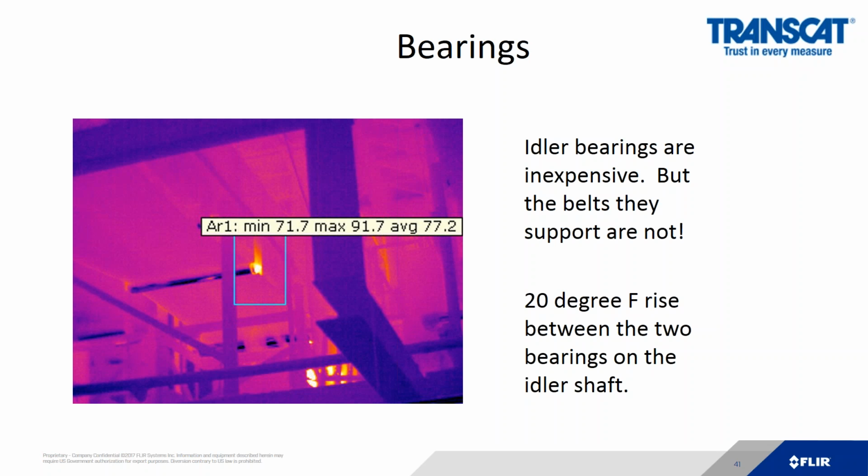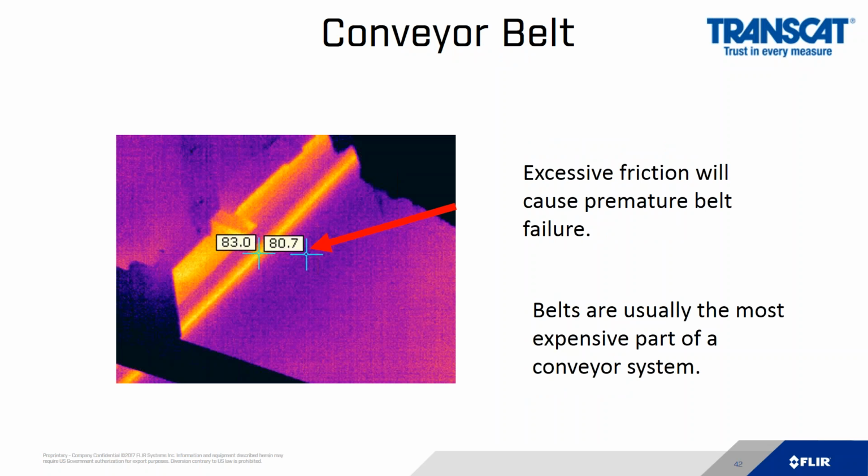That could eventually fail, turn into a pizza cutter, and now chew up potentially your $100 a foot belt. So even the smallest part within a facility can cause catastrophic damage and cost. It's never been so true that you're only as good as your weakest link. You can use an infrared camera to find those weak links.